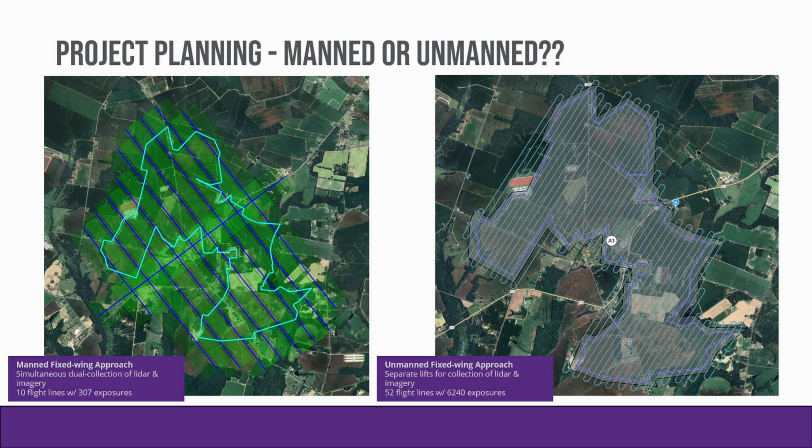And then lastly, and I think the most critical one, which of these is going to be the most efficient and cost effective for the client? Ultimately, that's what we're after. Just because we have a UAS LiDAR system does not mean we're going to try to shoehorn it into every single project we can if it's not the right tool for that job.